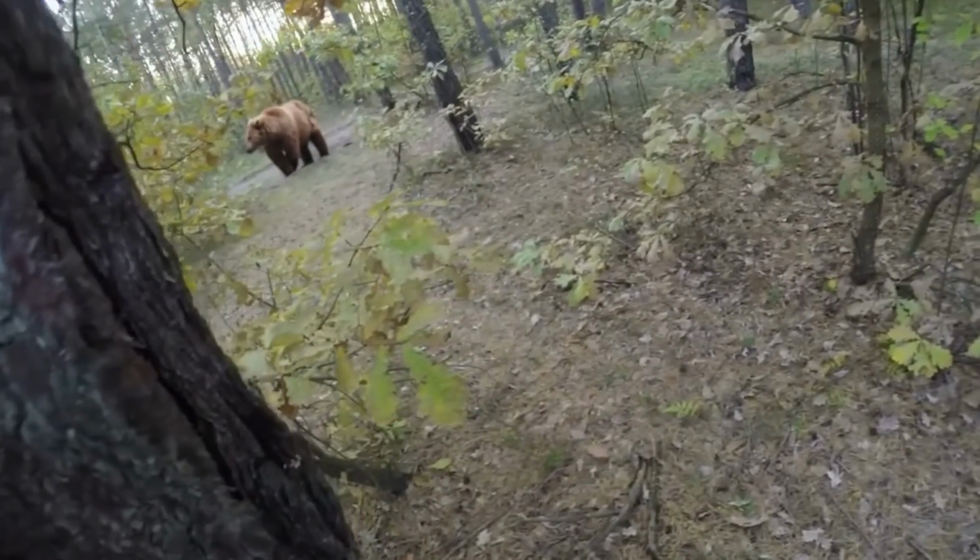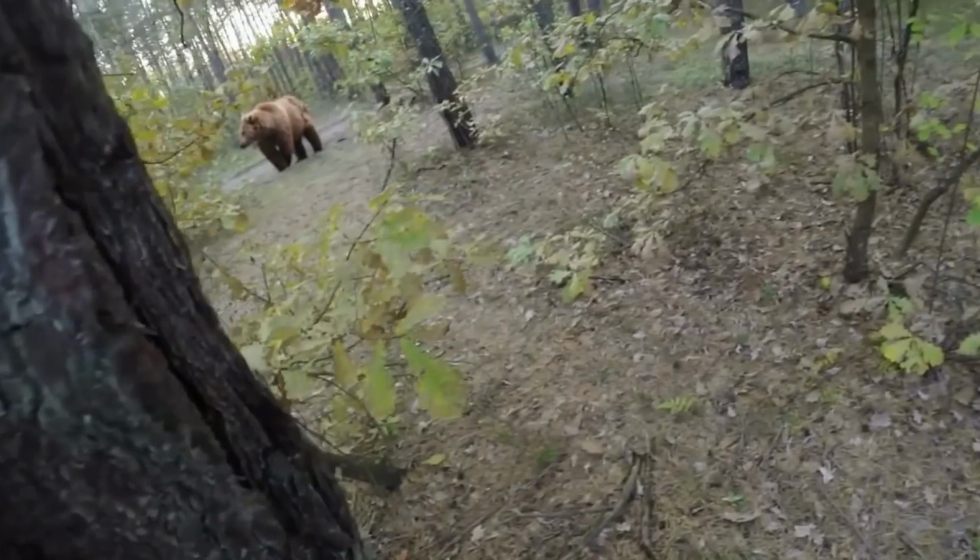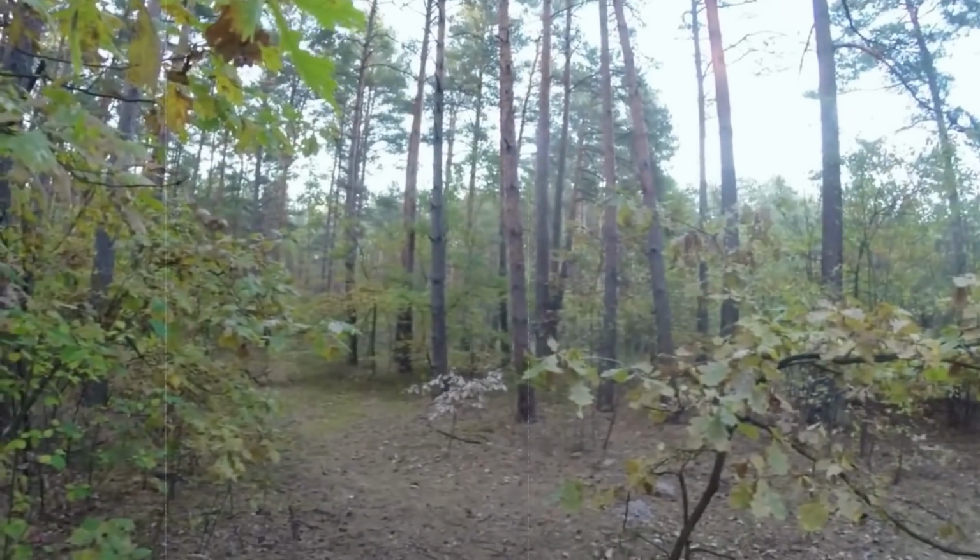After a while, the cyclist got off his bike and began running on foot. As he distanced himself from the bear, he found shelter behind a tree. To his surprise, when he looked back, the bear was still lingering nearby. However, thanks to a well-timed air shot, the bear was startled and eventually retreated.